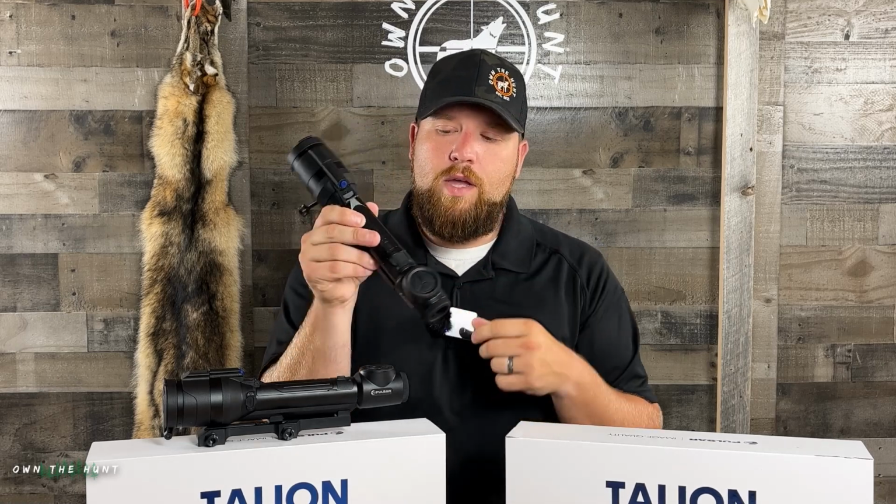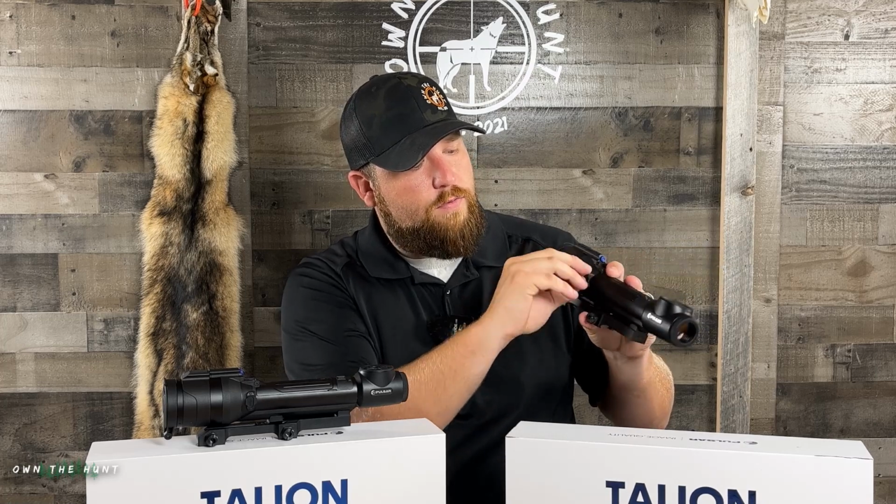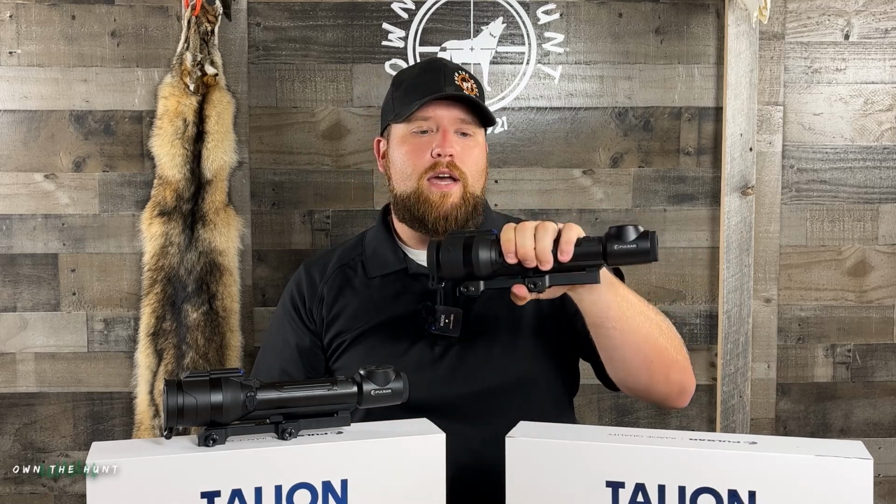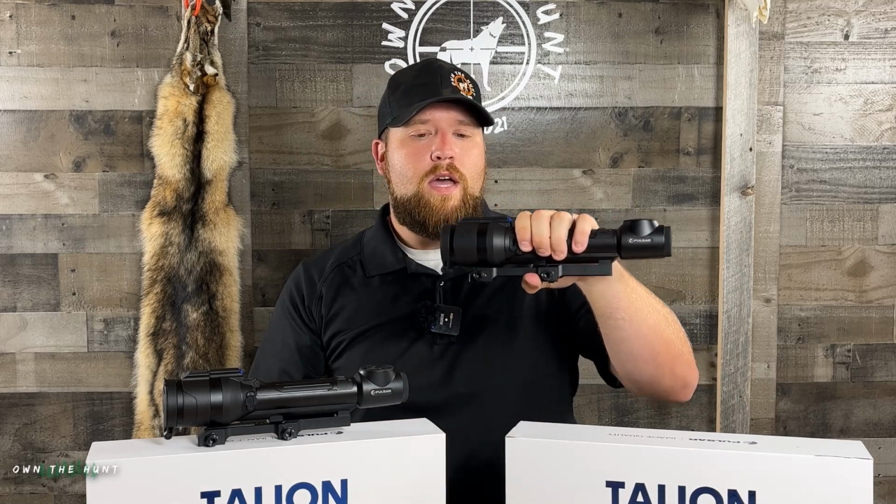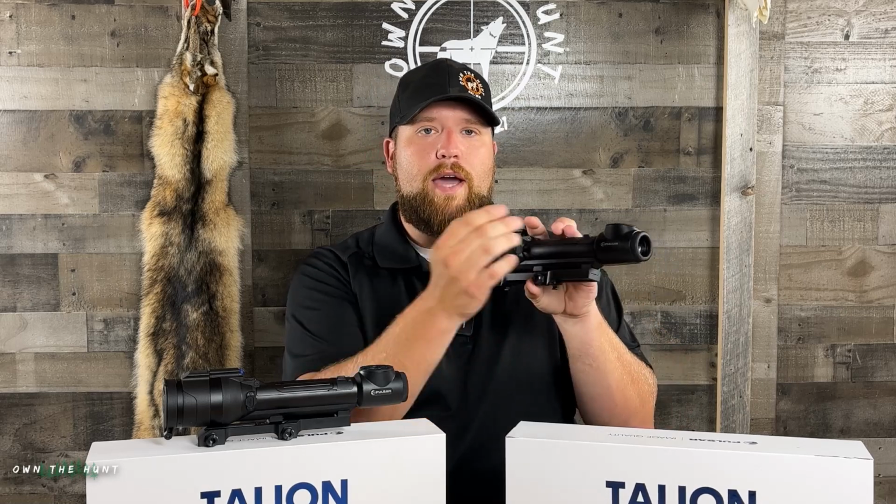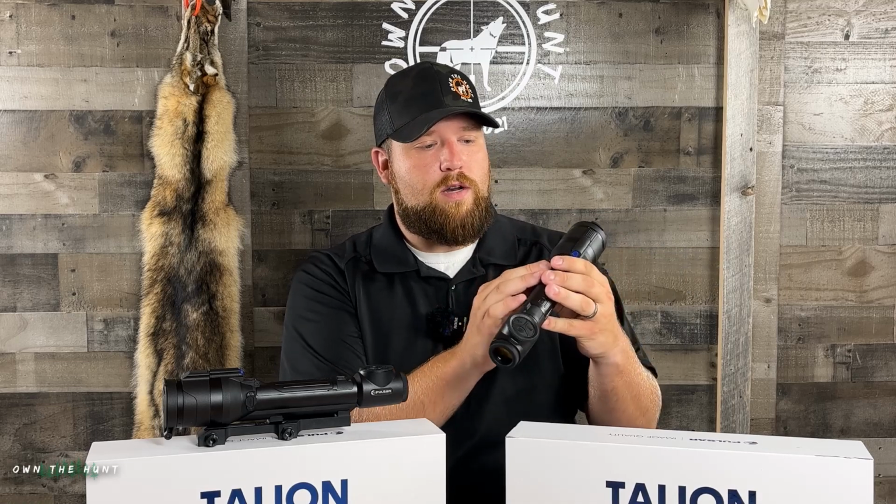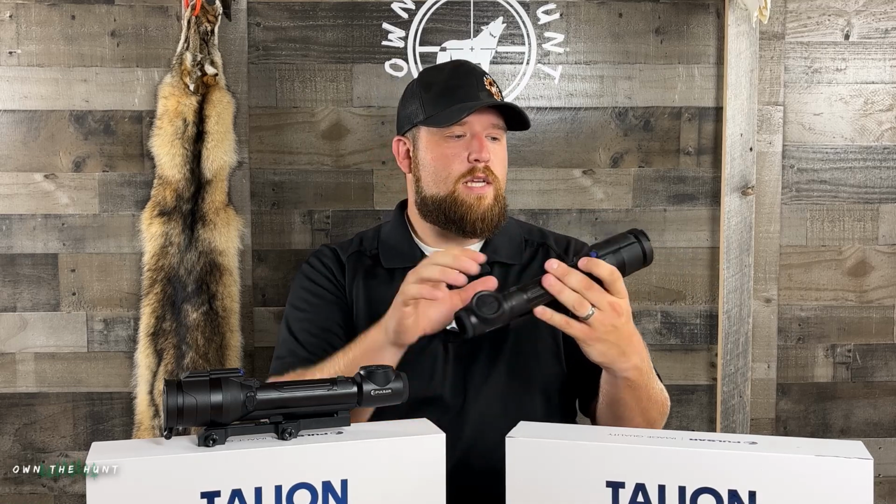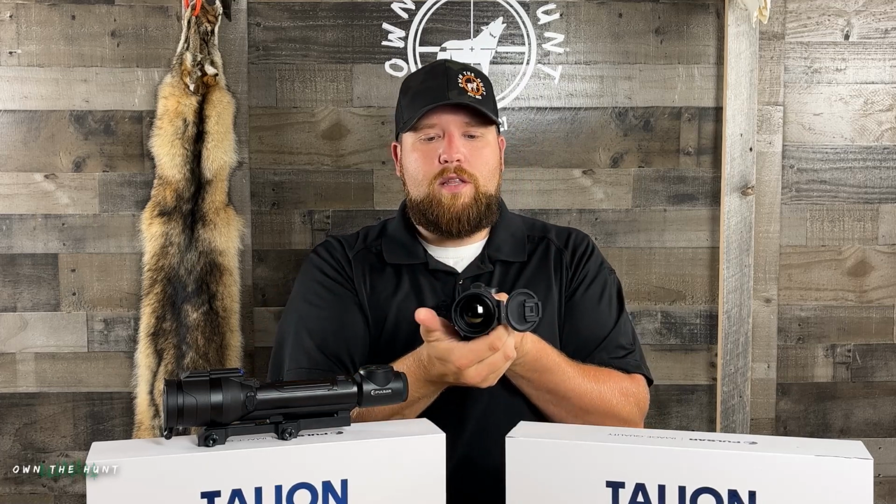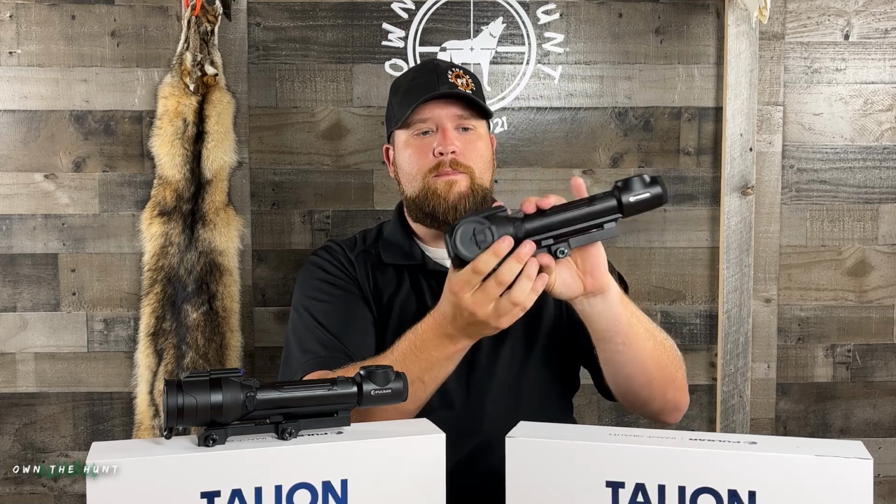On this side, you guys, you've got a rubber door for your USB-C. That's where you're going to get your data and your videos off, any pictures, things like that. But that's also where you could charge the unit if the battery was in it. You could also power the unit with an external power source if you wanted to. So that's USB-C, nicely done. On the front, both these units have a spring-loaded front lens cap that folds completely against the back of the housing.